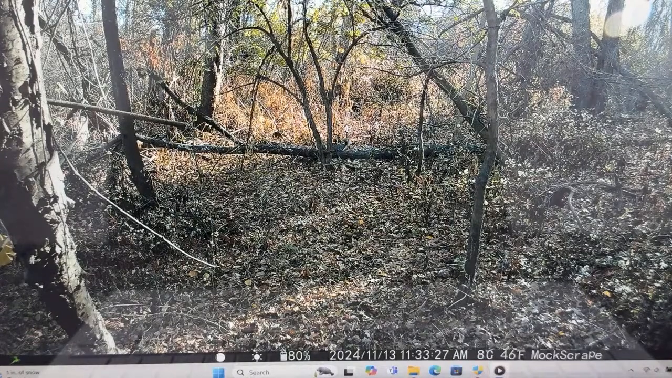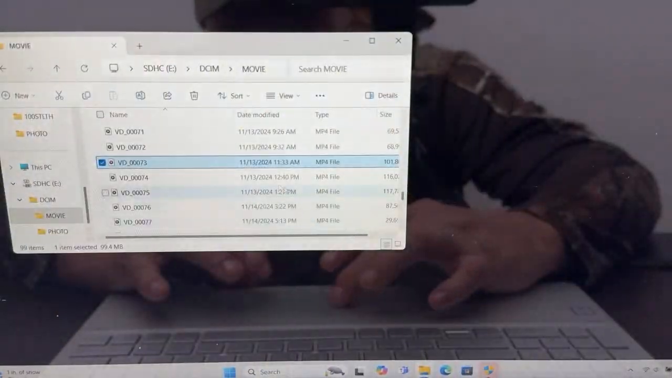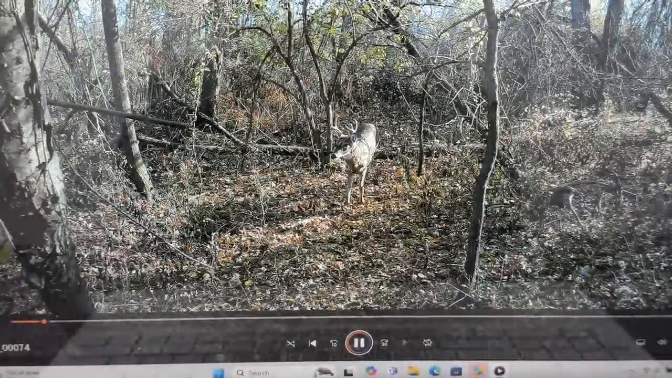But a doe will go into estrus after it's about 8 or 9 months old, and they have to reach a certain body weight of like 60%, I think, to come into estrus.